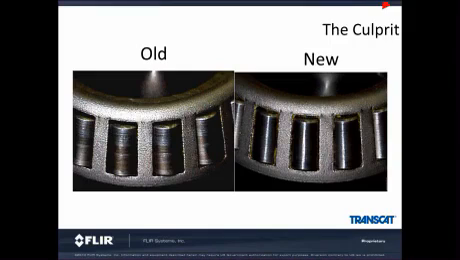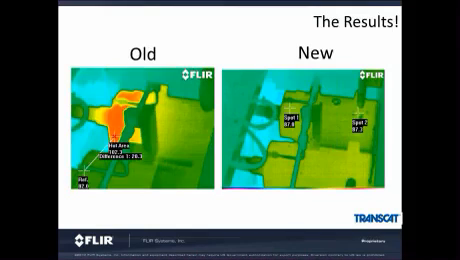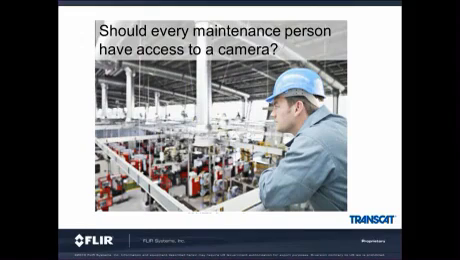So once the customer replaced this thrust roller bearing, they were able to use the camera for a checkup, to see that the operation turned back to normal. And the temperatures were all the same. So that is a nice picture and success of what a thermal camera can do, not only discovering the problem, but validating the repair.